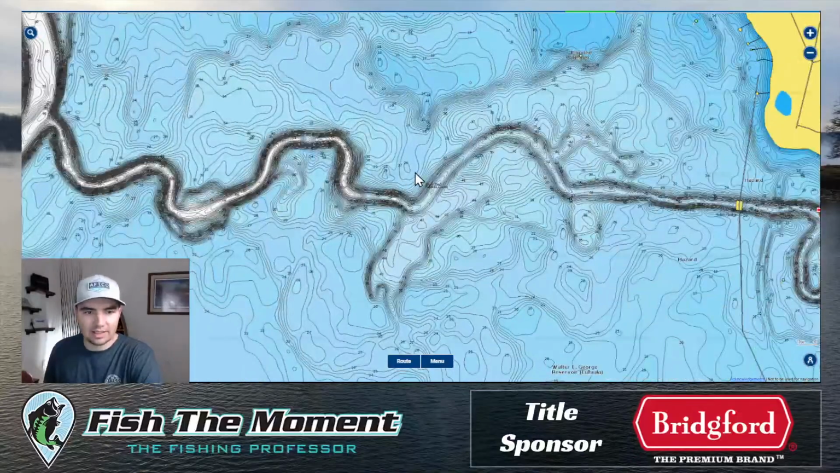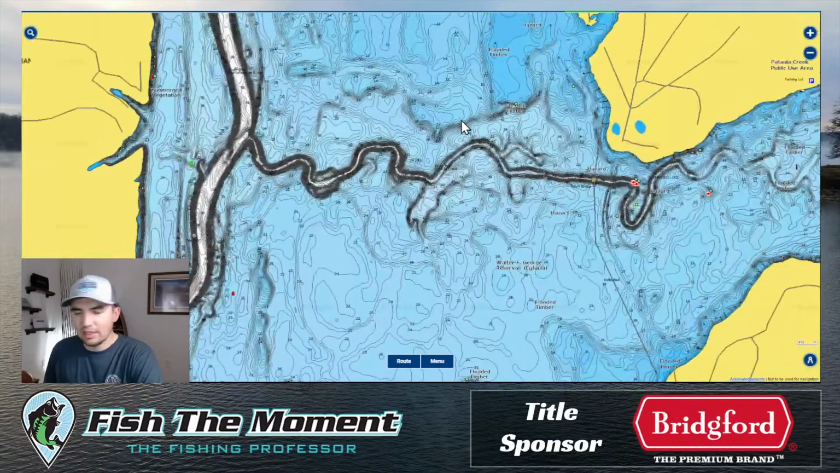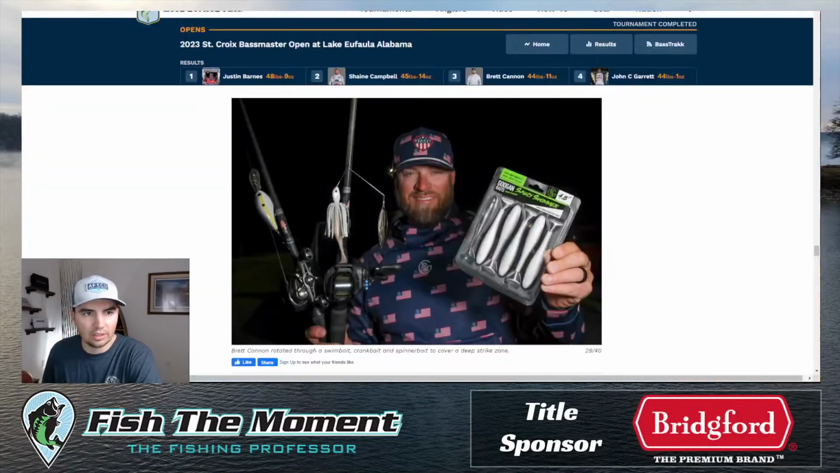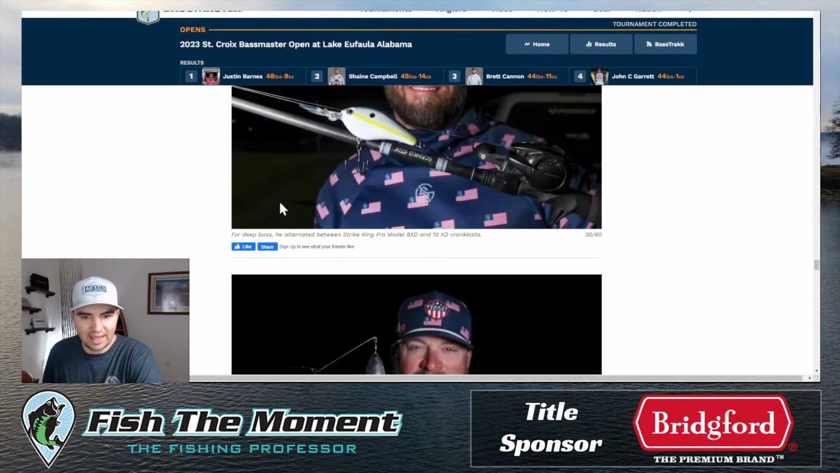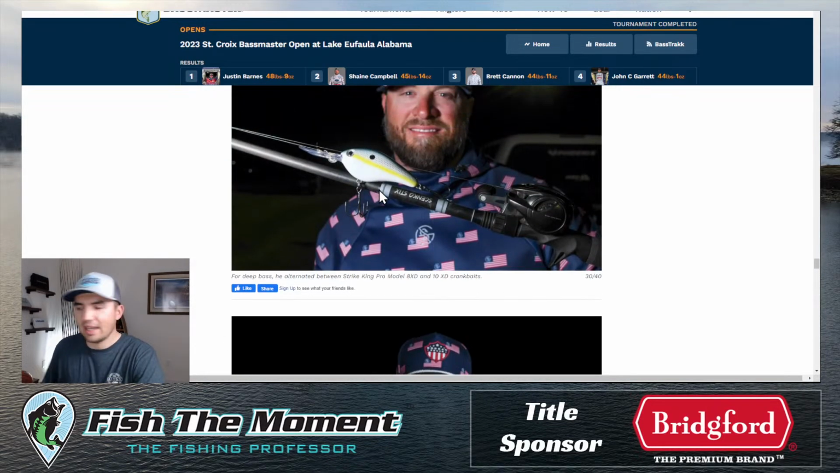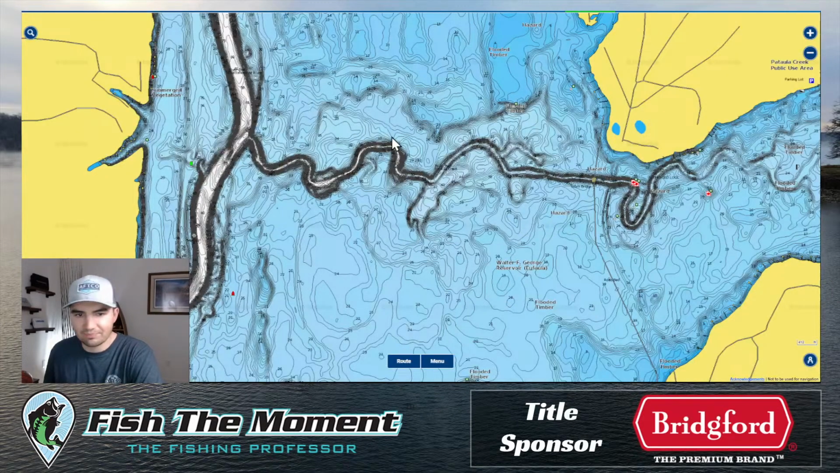From the looks of it, I think a lot of these guys were fishing these deeper flats out here. I don't know exactly how deep, probably in that 18 to 20 foot zone, given that a lot of guys were throwing, again, deeper diving crankbaits, Strike King 10XDs, 8XDs, things like that. But the 8 and the 10XD was kind of the big player. So usually that means they're going to be in that 18 to 20 foot zone. So the fish were definitely deeper than expected.